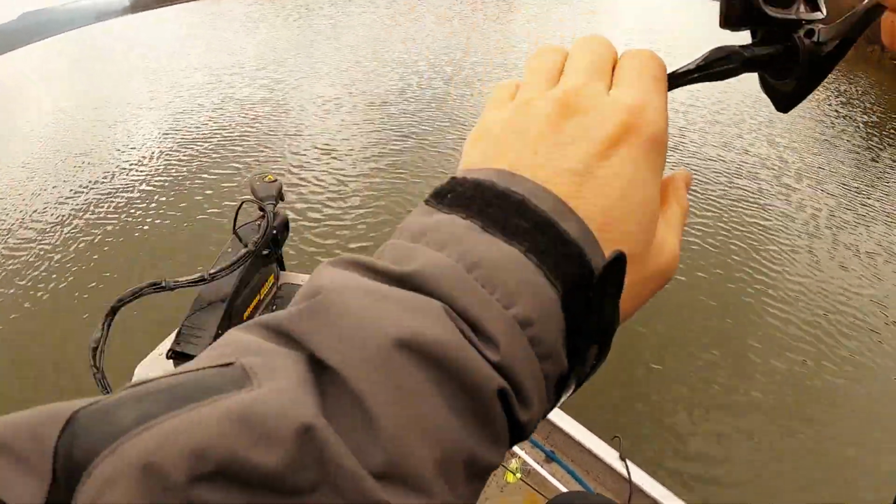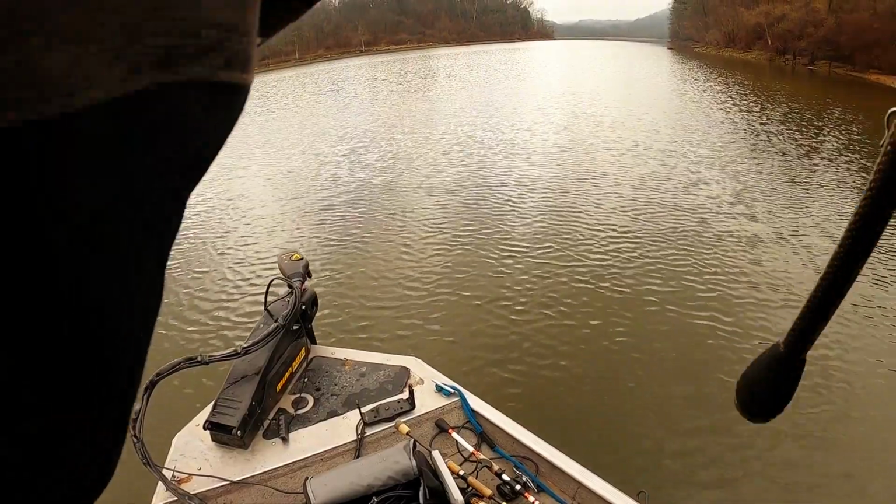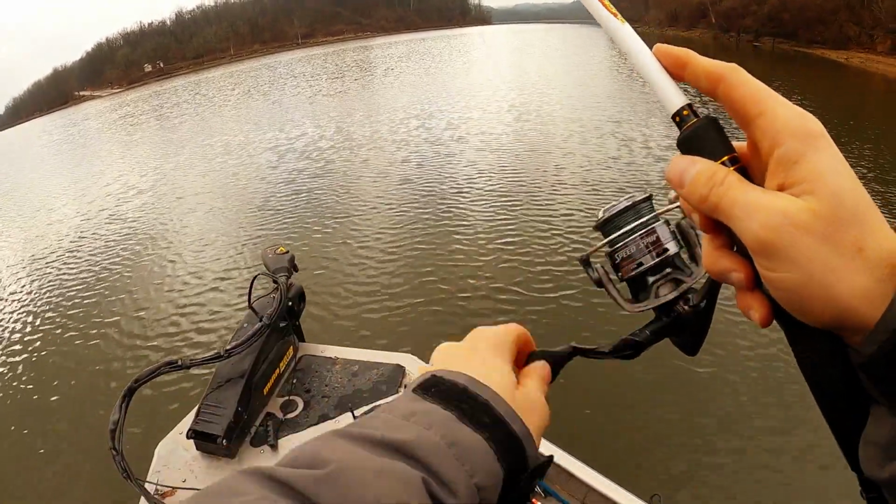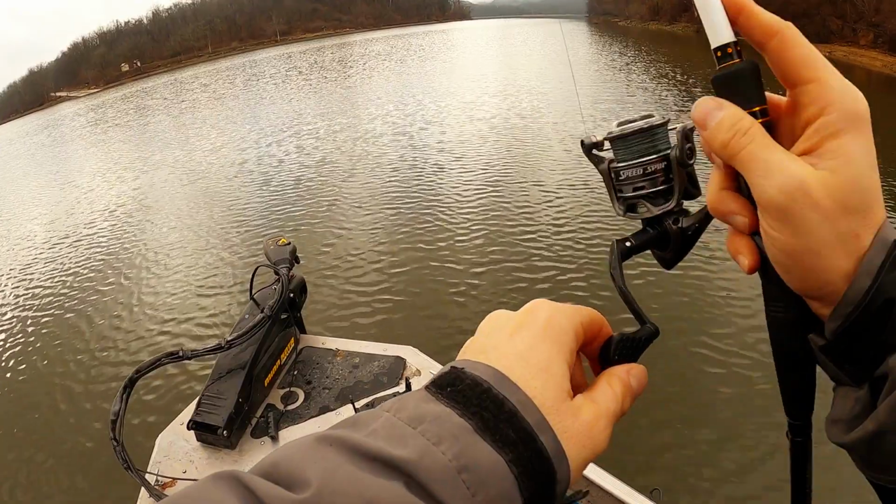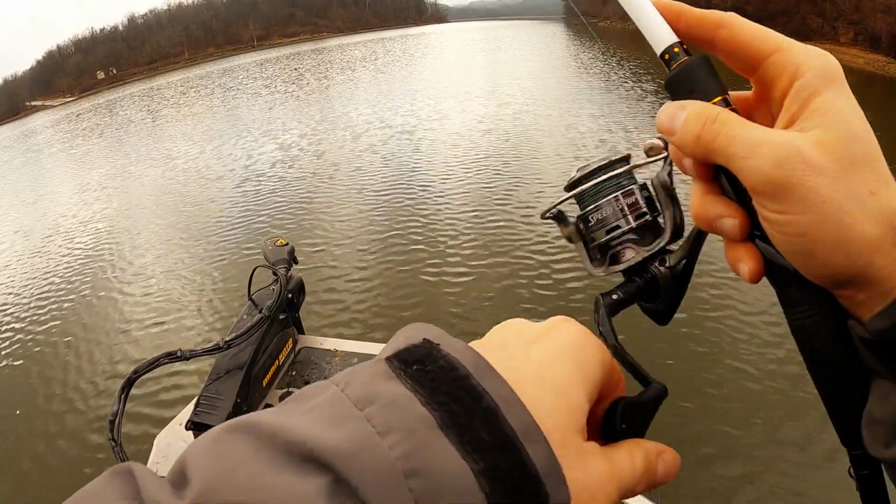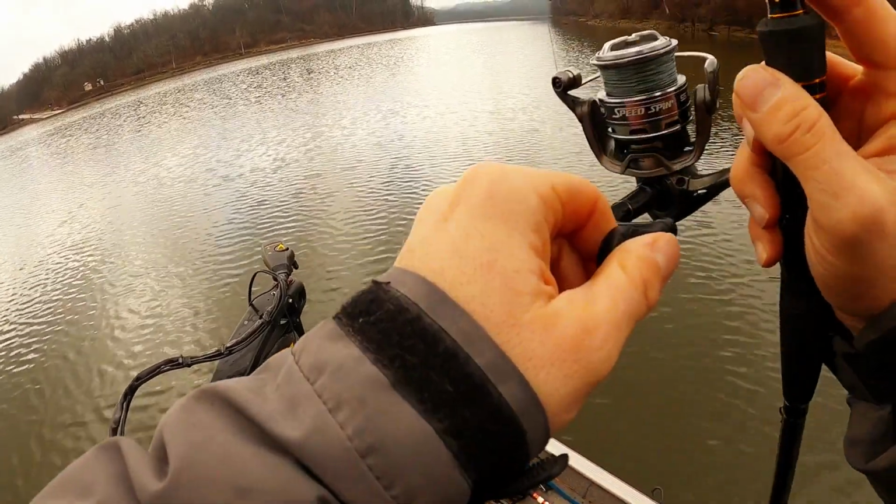Let's see here. Something hit it. Let's see if he's back. I mean, it's almost easy to. I almost just want to work it enough off the bottom to feel the blades working.